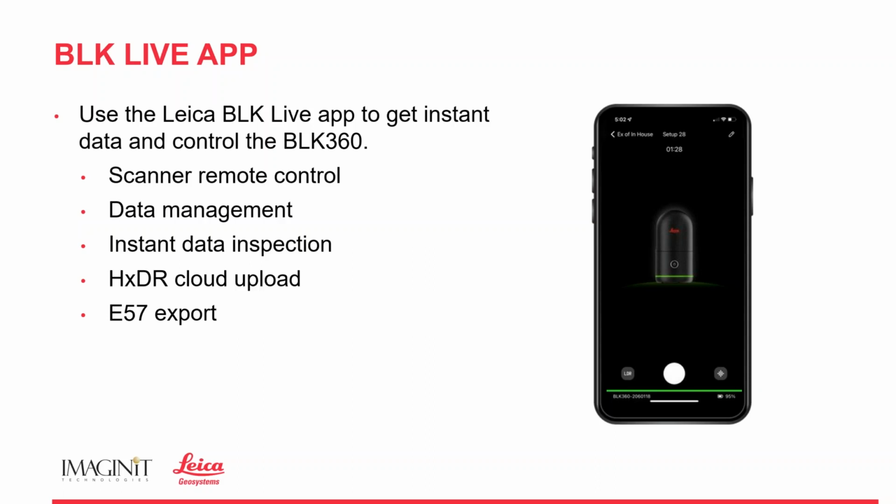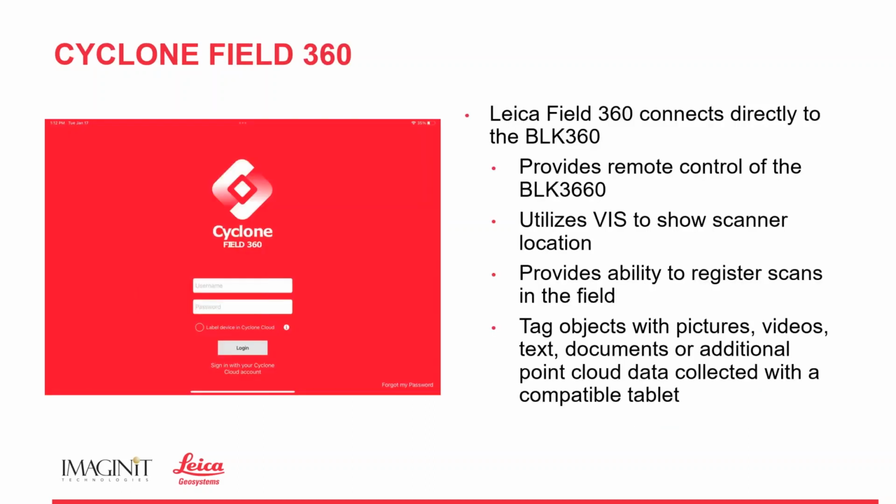Now, if we want to be able to do more, we can talk about the Cyclone FIELD 360 application. Of course, I think I mentioned earlier that this application comes with connectivity to your Register 360 software, right? And we can do the same sort of things.